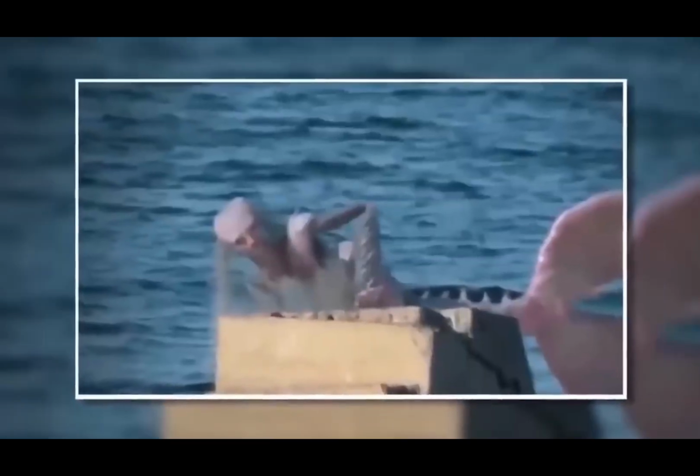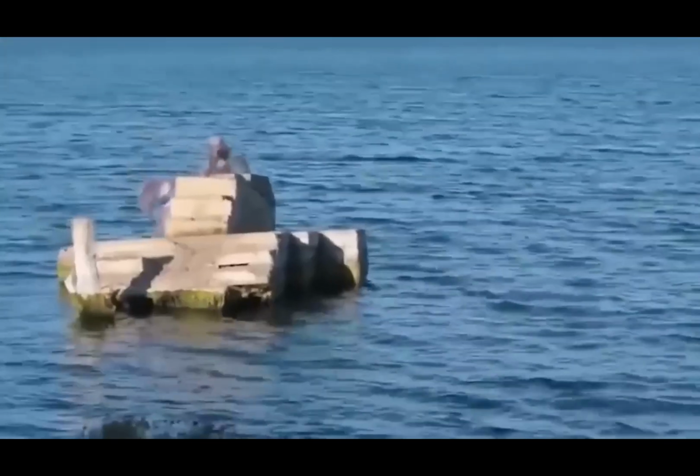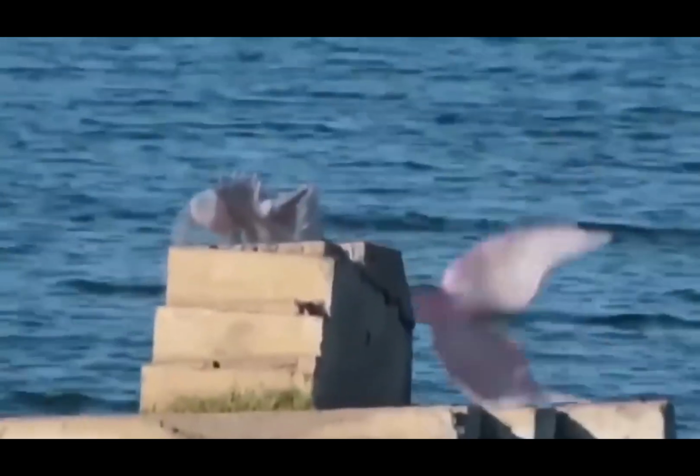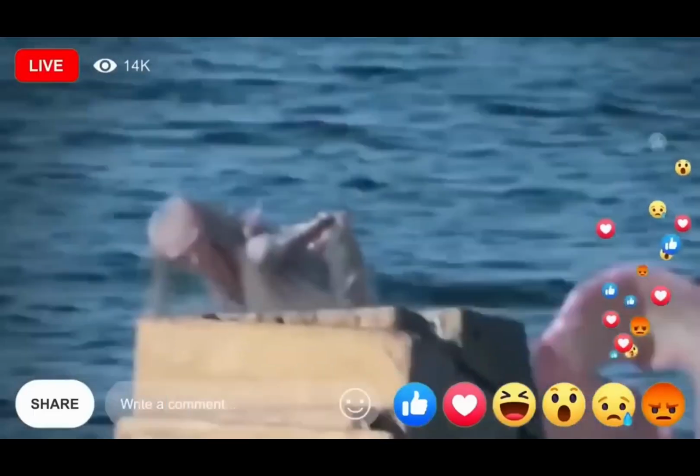This mermaid, or some creature which looks like it might be a mermaid, appeared on a dock in broad daylight, leaving the onlookers in shock. Half bald and weirdly moving, this thing was maybe caught or trapped in something, as it wasn't going back into the water. It was first posted on Facebook by a man from India, and in a few hours, it had gained thousands of views, all debating about the authenticity of the video.